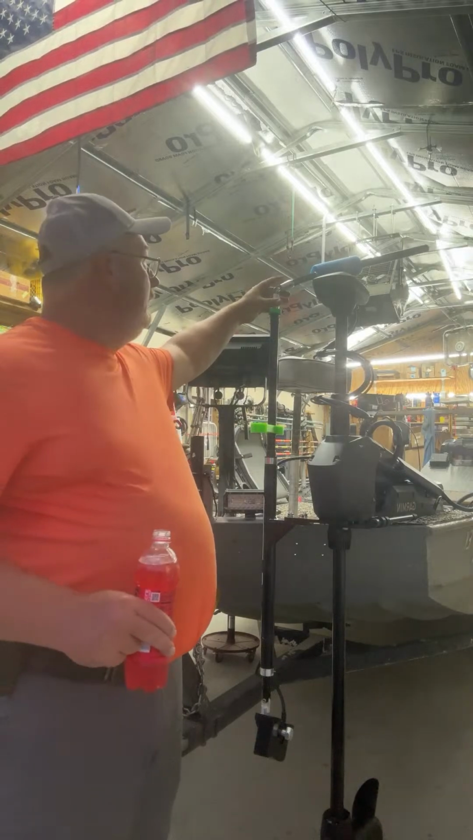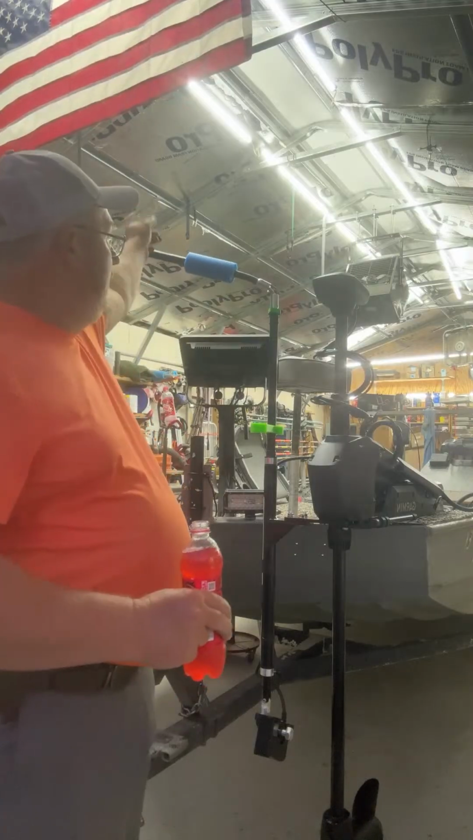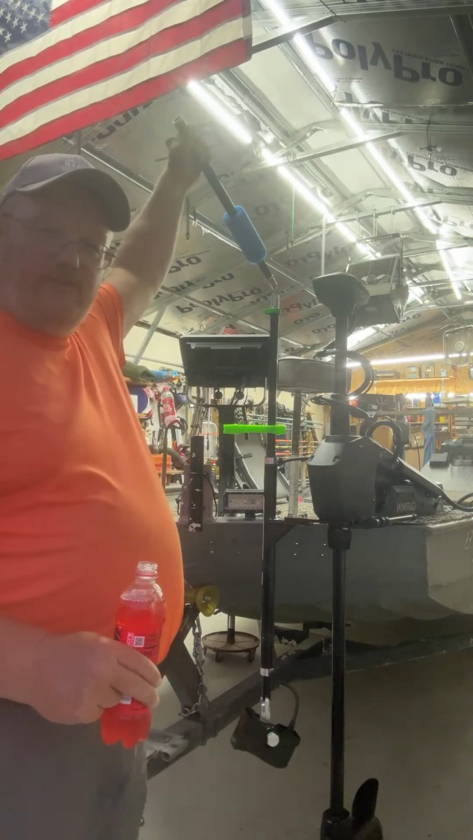This, to me, that piece right there is worth every dollar. To have that to where you can just turn that and that handle stays right there, but it turns your live scope transducer. That's slick.